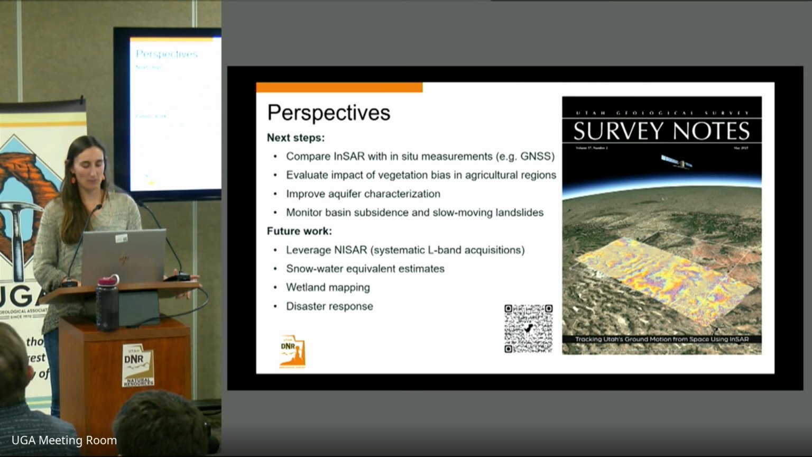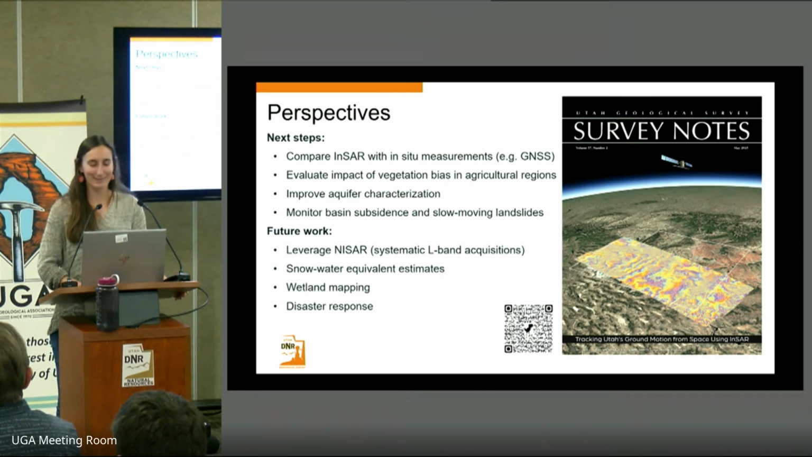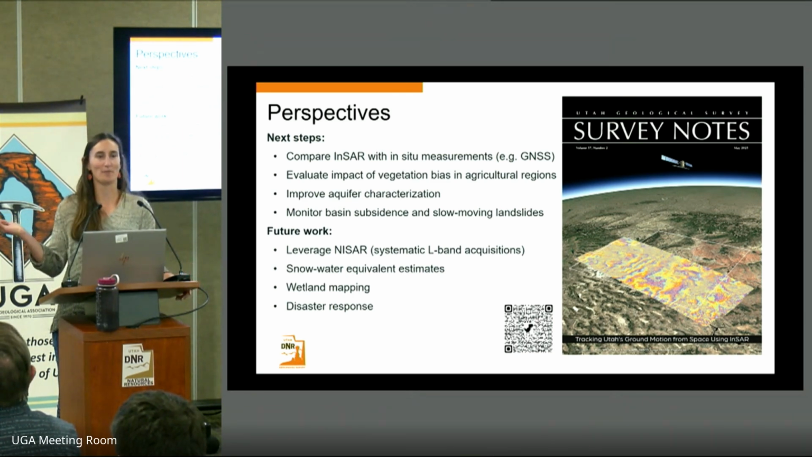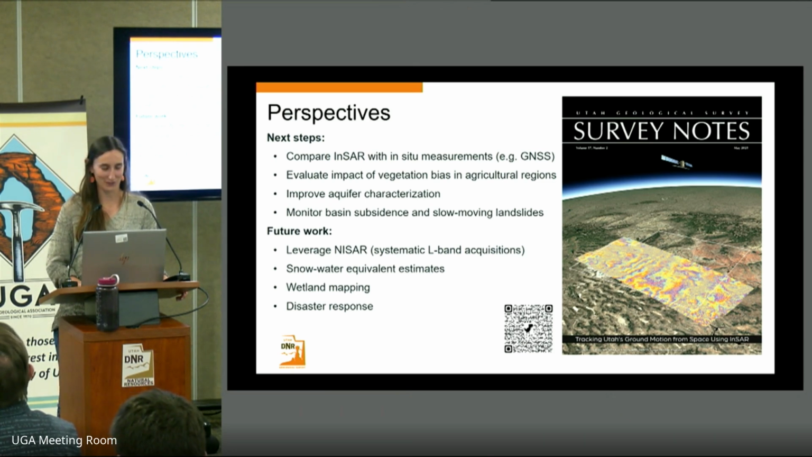And there was a Survey Notes issue that came out earlier last month, I guess. And so there's more on the background of InSAR, but for a general audience. So if you're interested in that, I probably should have brought some copies, but we can grab some. And there's also a QR code to see the digital version.